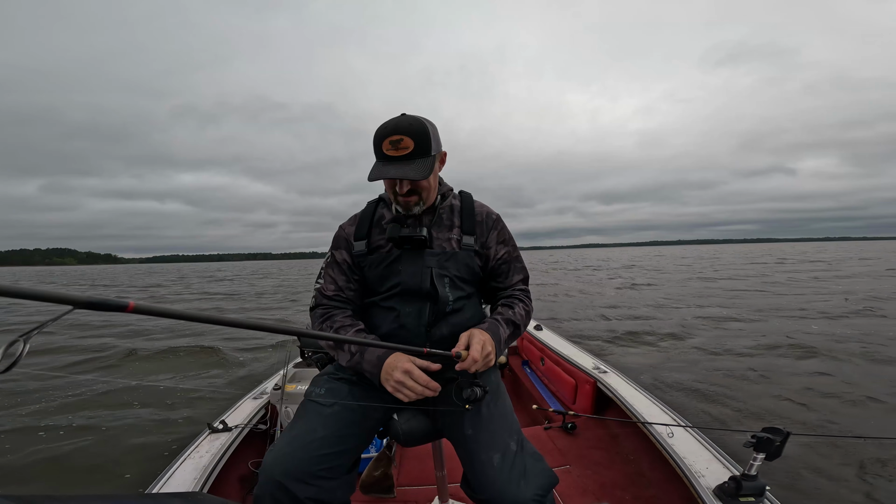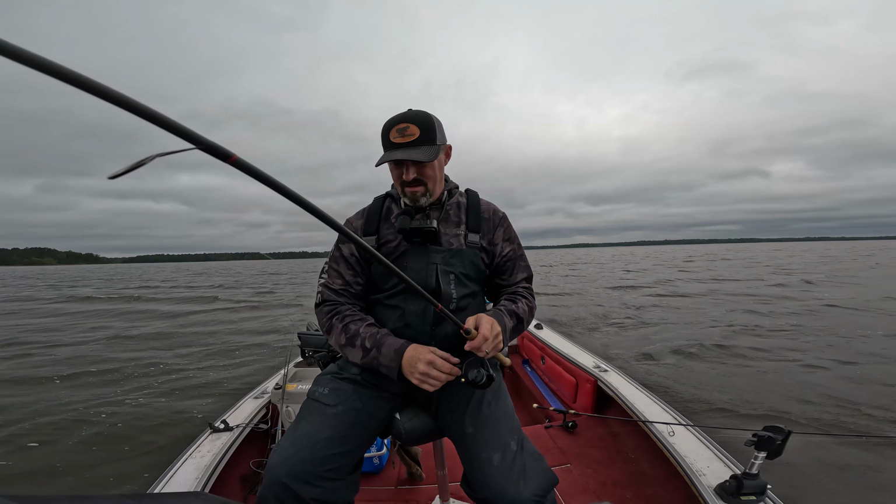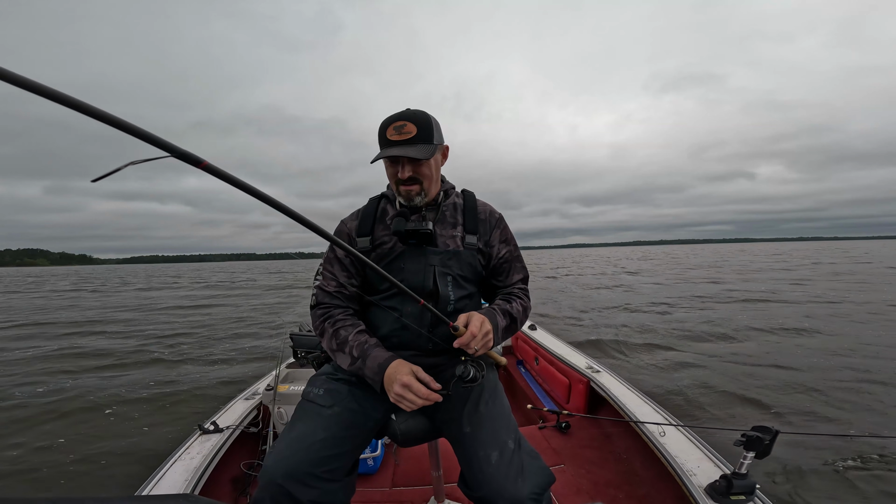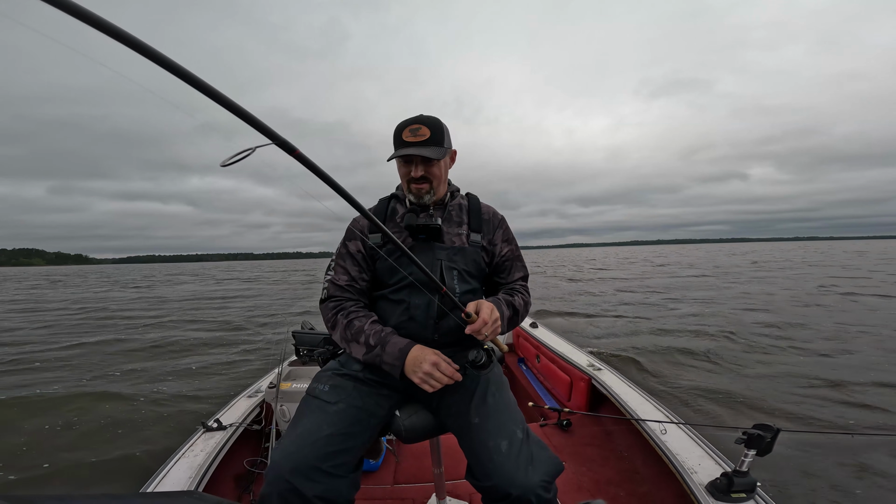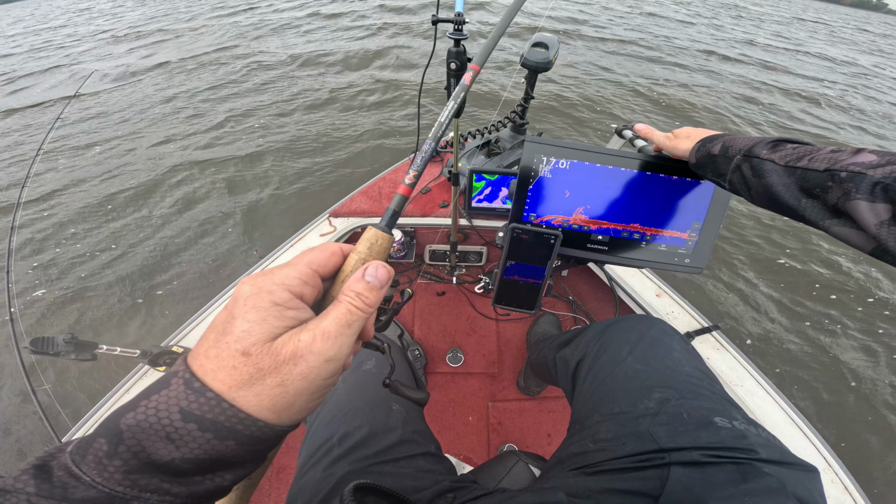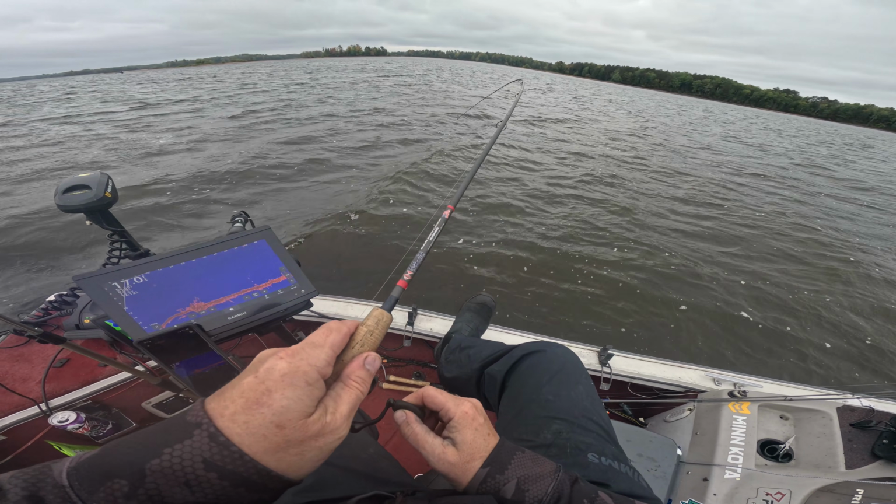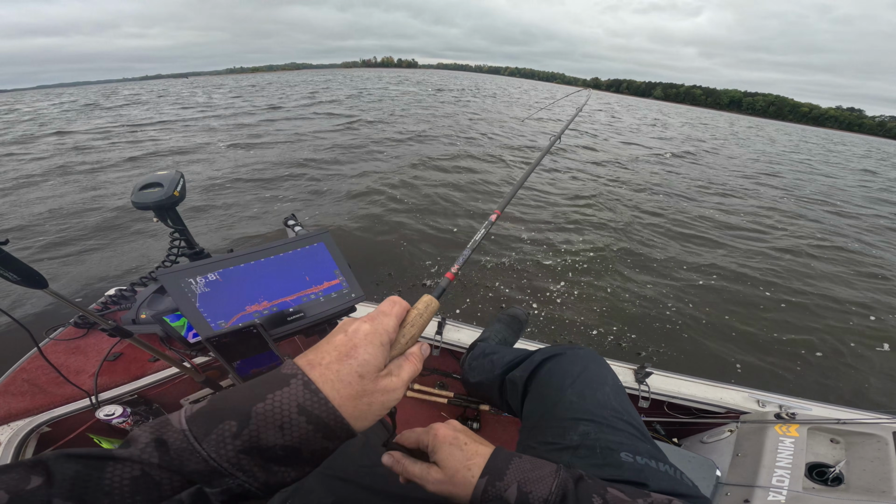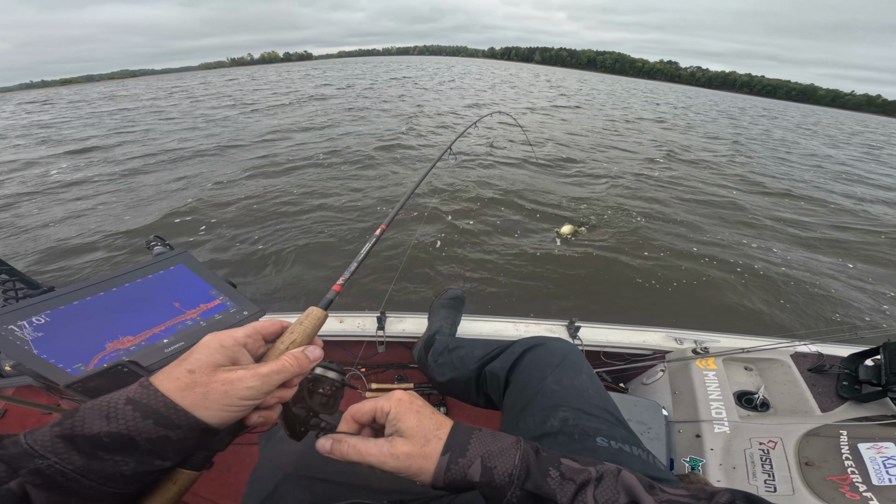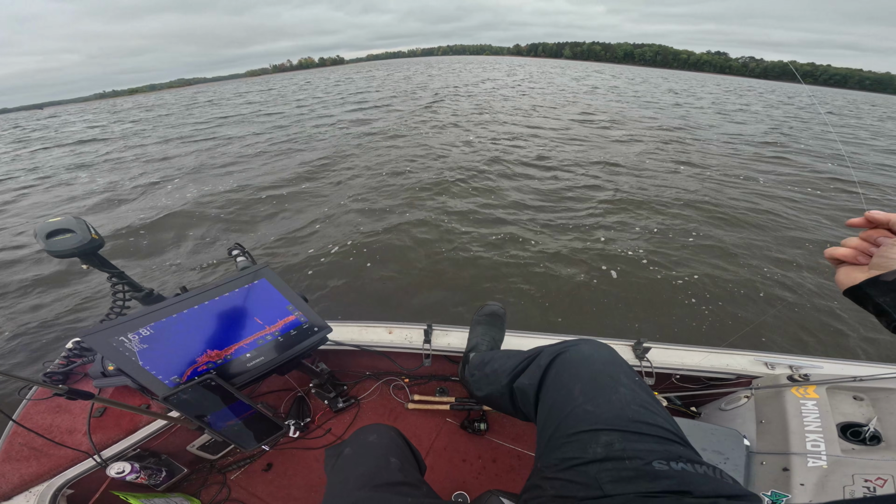They're really starting to turn on with this wind. It is difficult making these casts into the wind, but as I was saying, I prefer to jig fish, so I kind of like the challenge. And these guys are coming way off the pile. I was way off the pile with that one, off the brush pile. They're not shy when the wind is up. These crappies are so much fun, especially on ultralight gear like this.